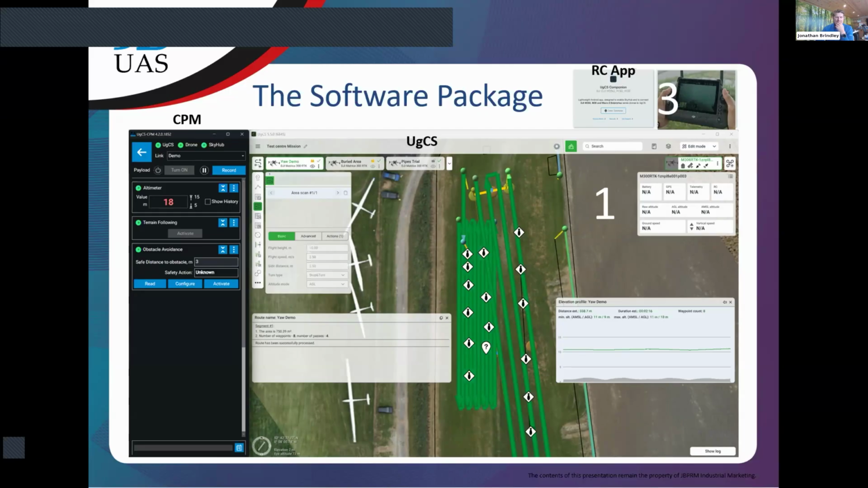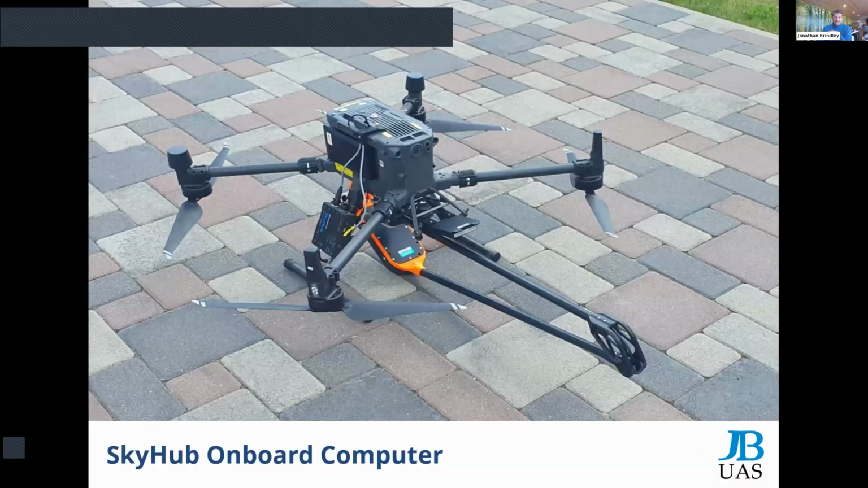The CPM has got a role. I'm going to go into that in a minute, but that's really the interface for SkyHub, the brains of the operation, which I told you about. And then we've got UGCS, which I've just been banging the drum about. Those two bits of software work together, and we then talk to the drone through the controller app, which I spoke about. So there are the three software elements, and it's the hardware package and the software package brought together that make the system work.